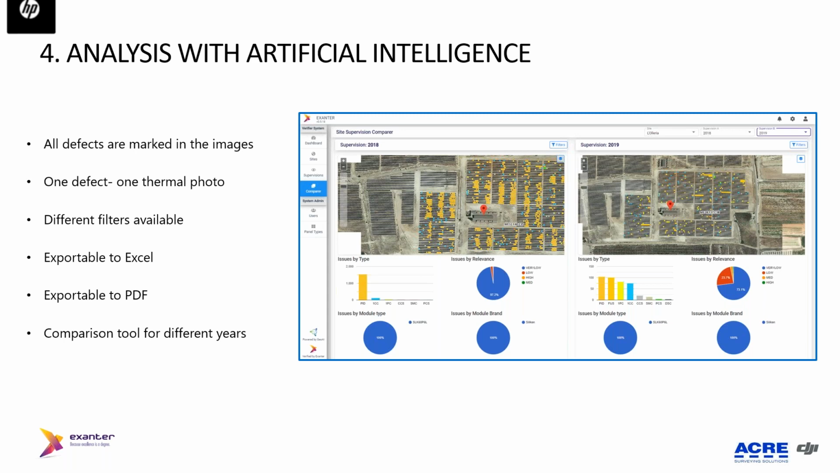And we have our people, all of them working as verifiers, thermographers with their qualification according to ITC. They are checking all the results that the software is getting, and they are training the machine.